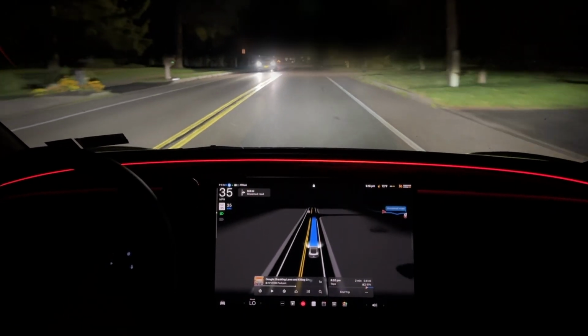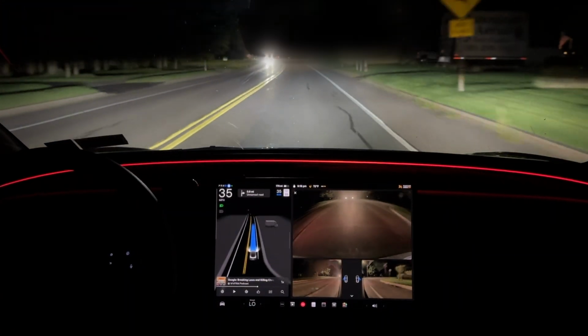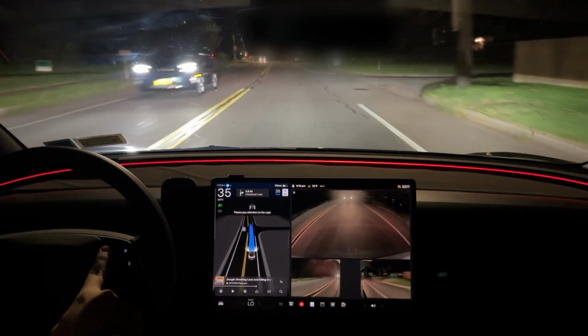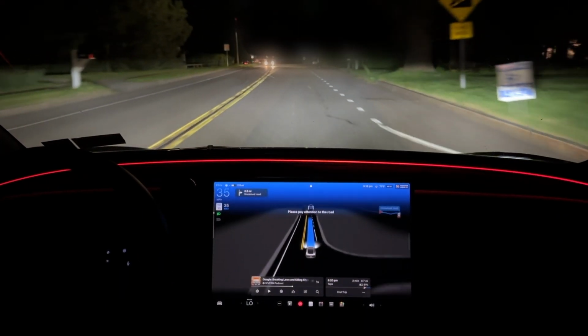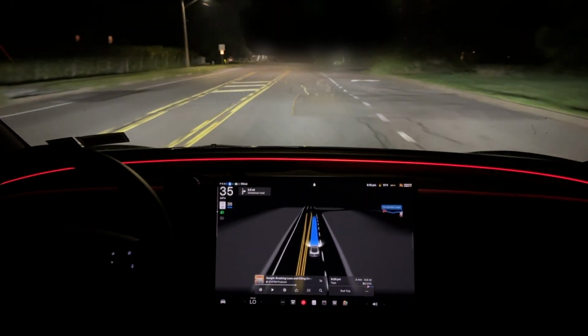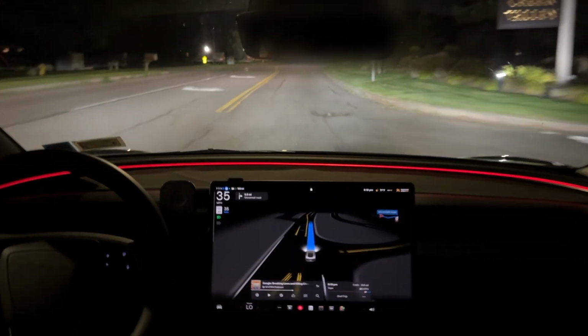Now, this guy behind me is really close to me. And this is what usually happens with full self-driving. You can see he's pretty close. I don't like that. I really don't like that. It's telling me to please pay attention to the road, and I am. I kind of want to brake check, but I'm not. I don't do that stuff.